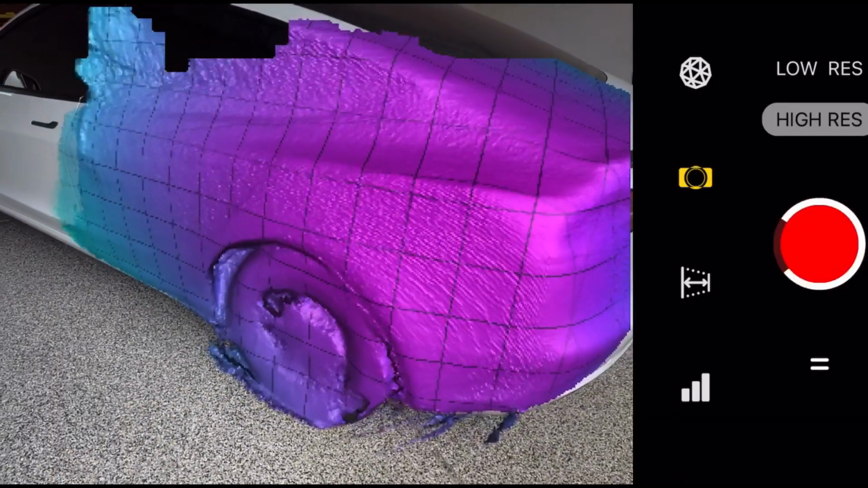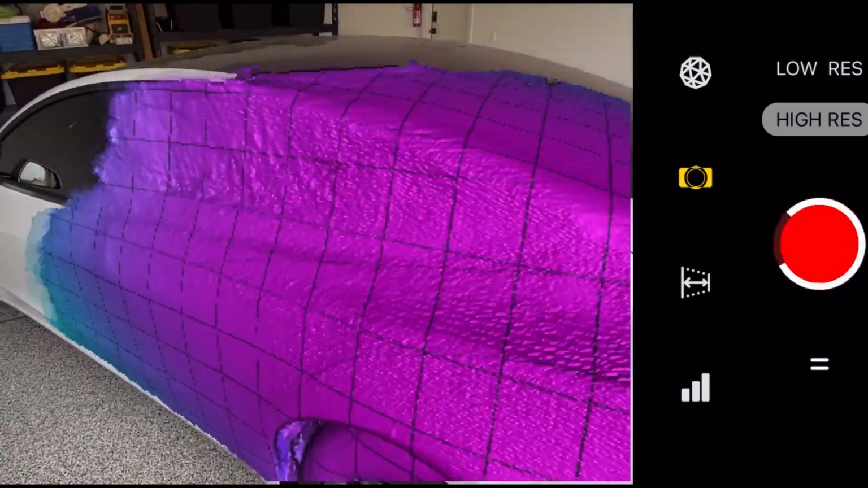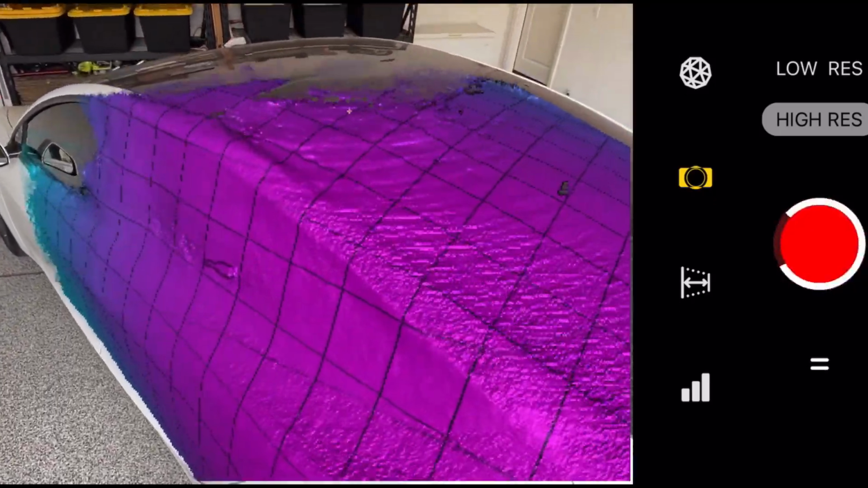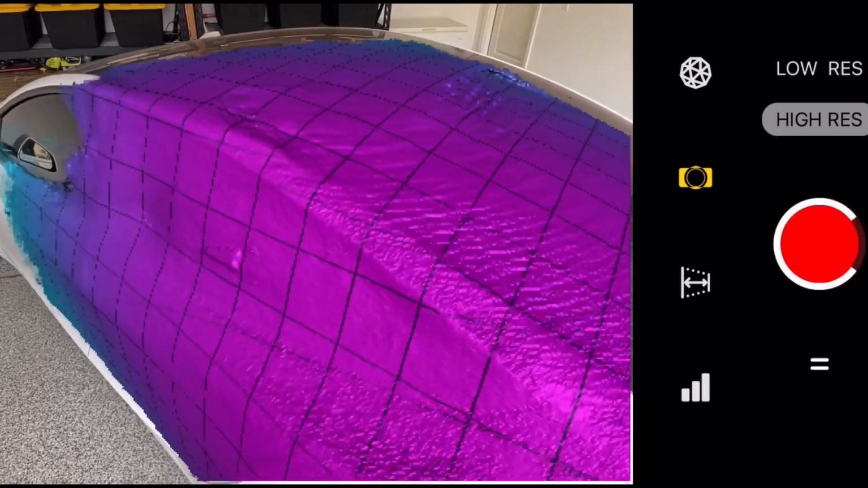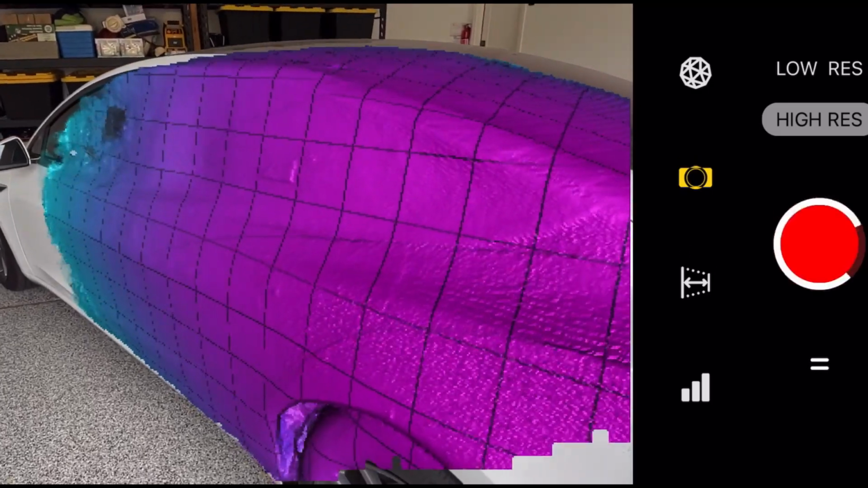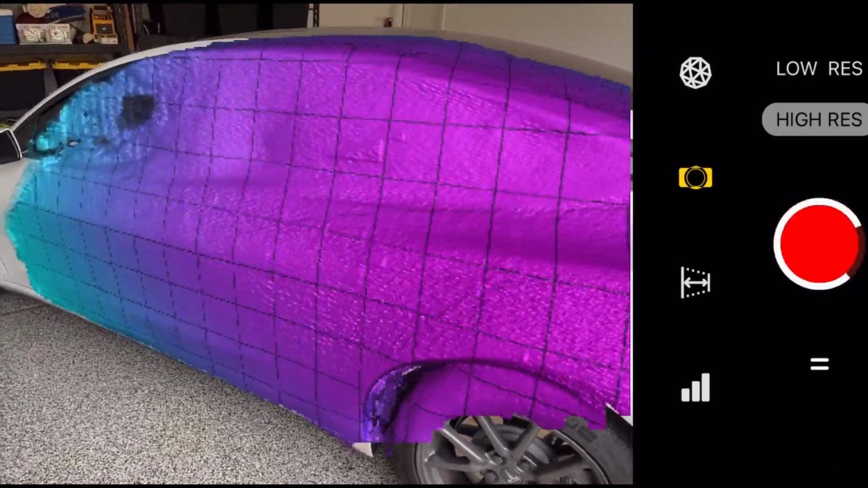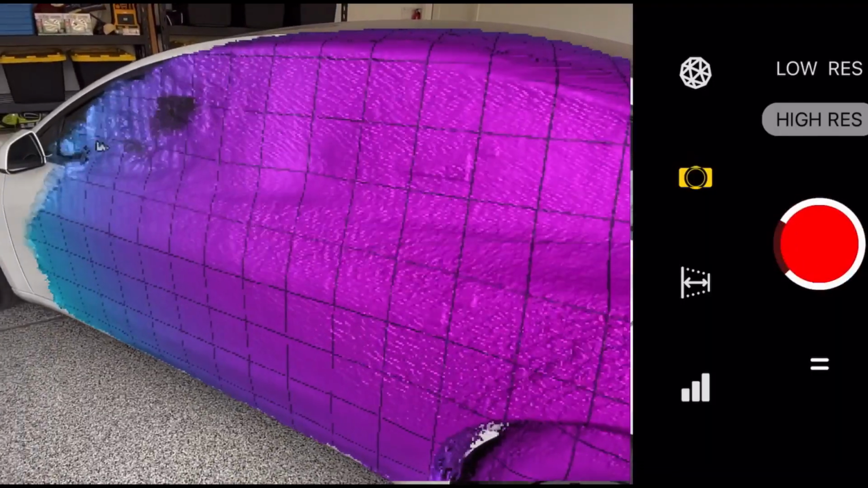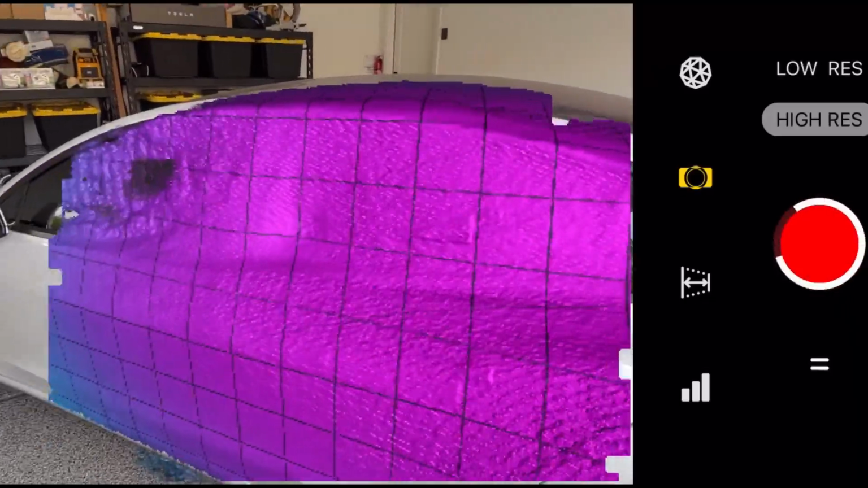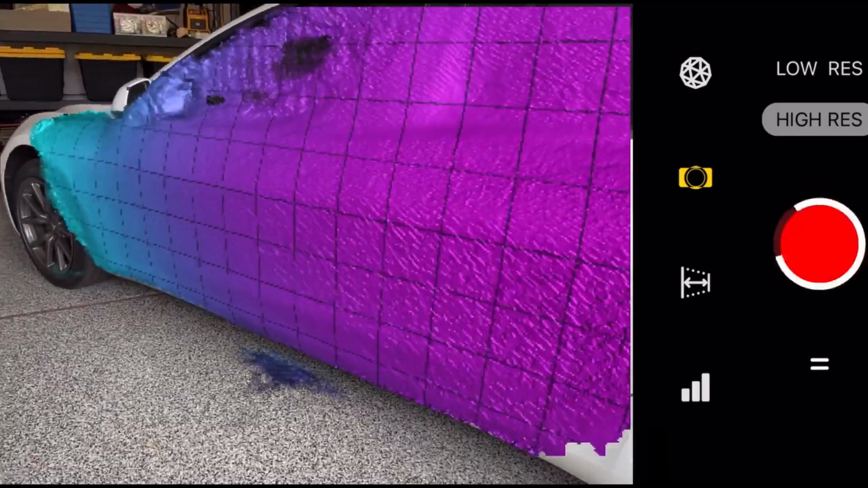So the key is to get all angles of the object, and it's difficult to get the glass part of the vehicle. It doesn't pick up as easily as an actual solid steel frame or aluminum, as you can see there. But if you move slowly enough, and what we notice is that there's a certain part of the glass it doesn't pick up, even though we're moving the camera and the sensor really slowly across this object, the Model 3.